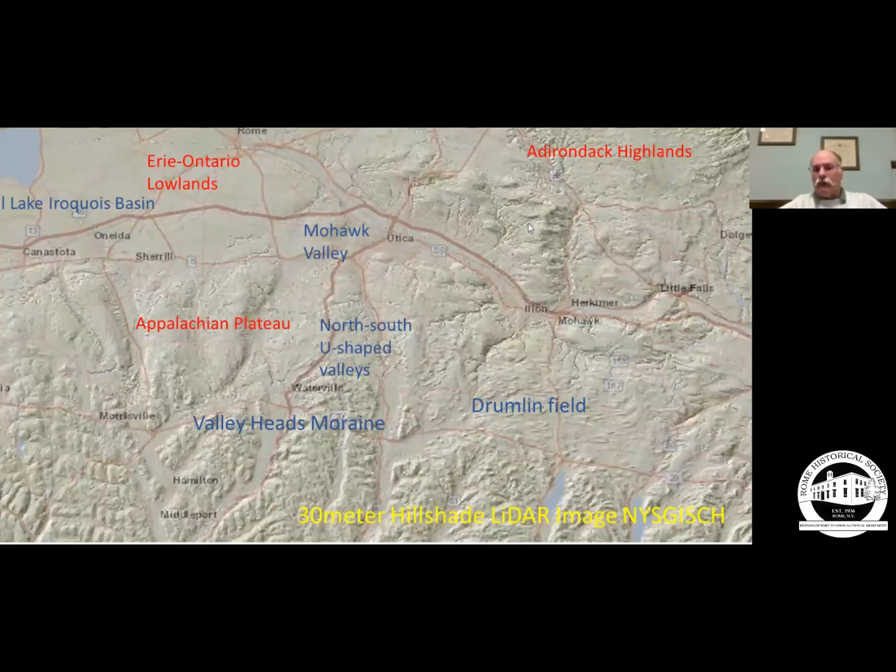If you get up around Deerfield and to the north of there and on up into the Tug Hill Plateau, we're looking at thousands of feet up to Mount Marcy at 5,000 feet. To identify some landforms that we'll be talking about, and this is on the 30-meter LiDAR image, the hillshade LiDAR image. If you go to New York State GIS Clearinghouse, look for the LiDAR ortho imagery, find the 30-meter image, and click on hillshade. You'll find this image right here.